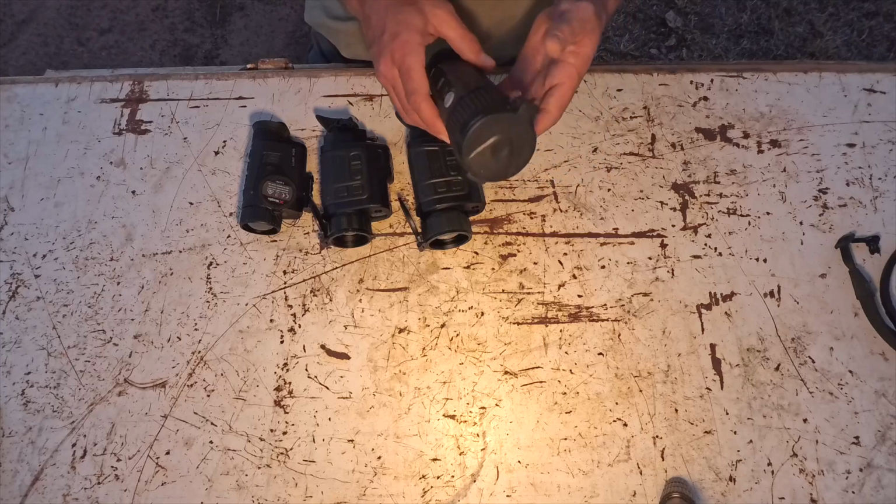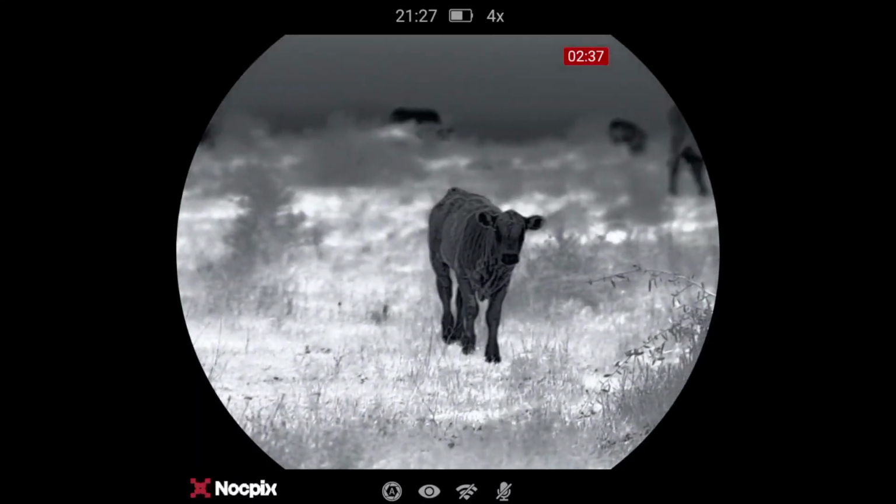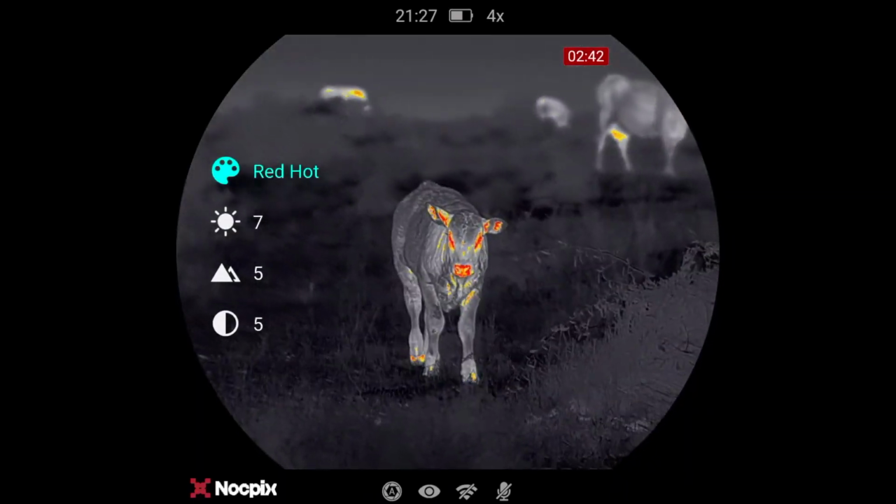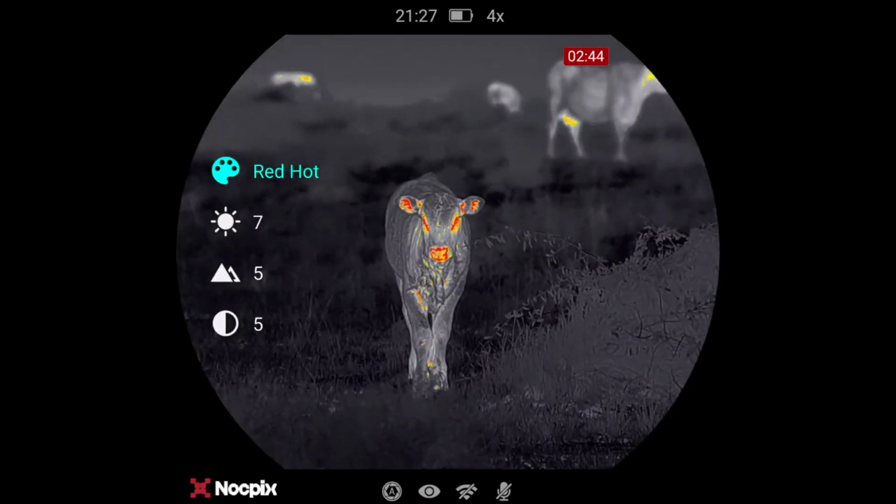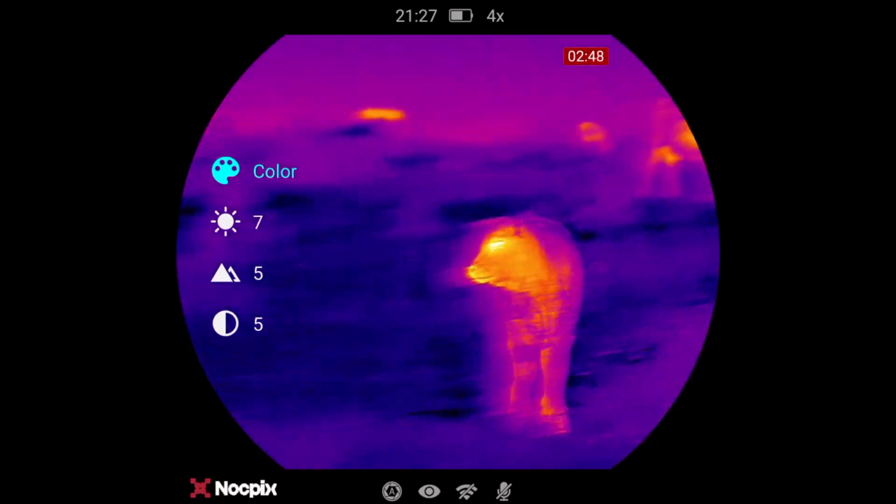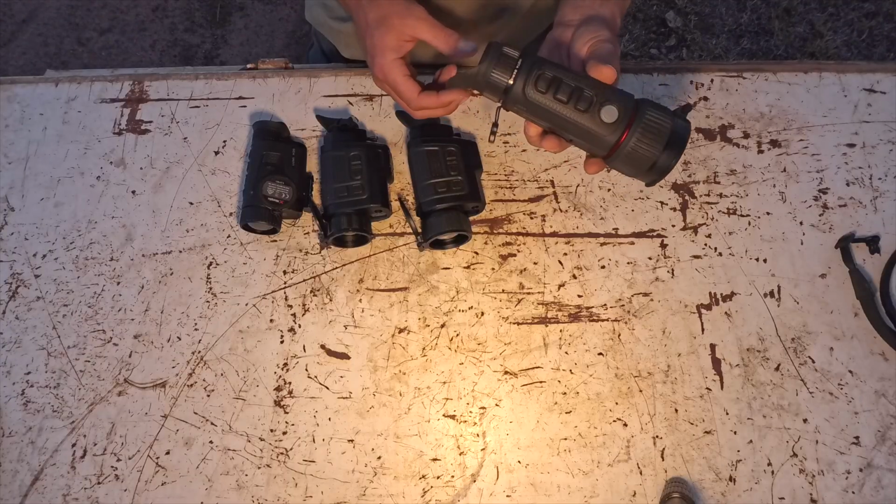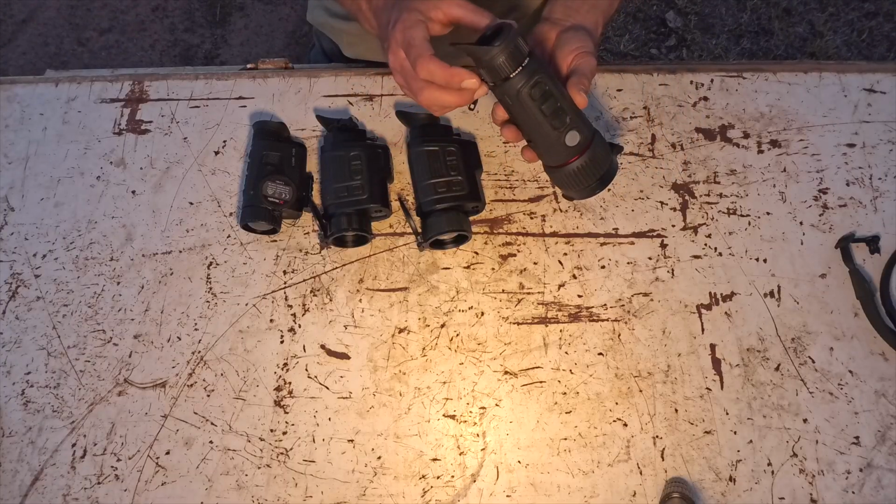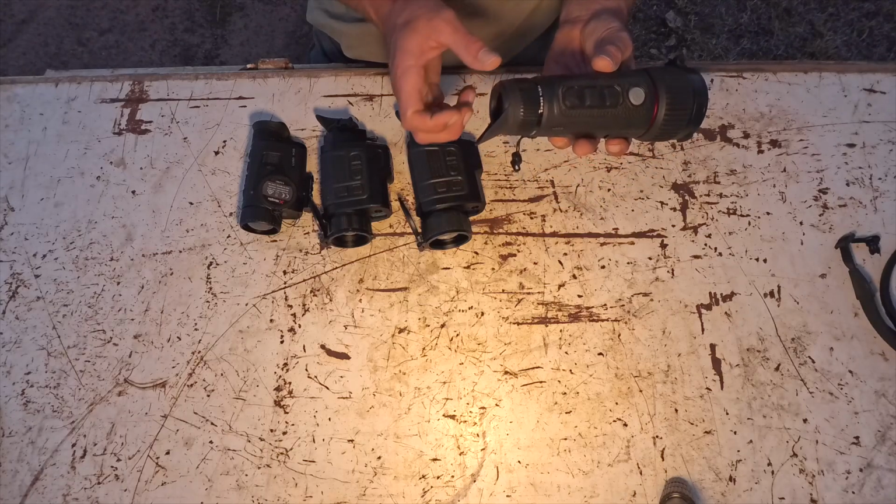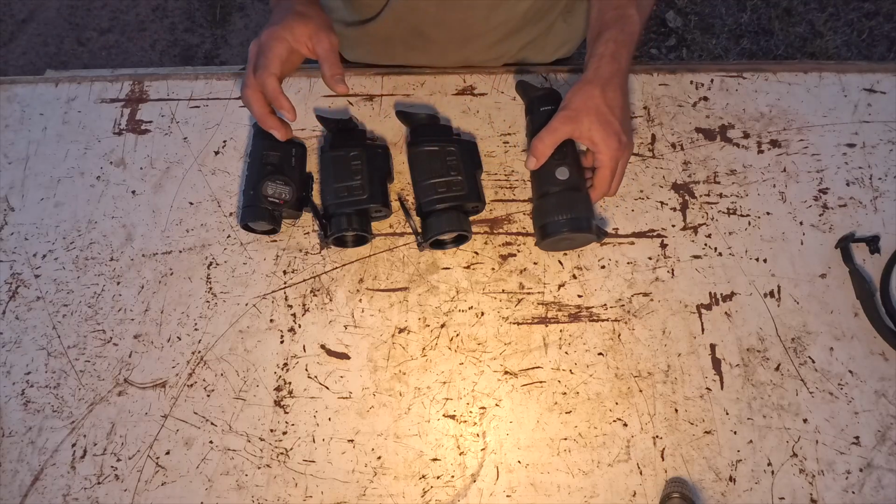But another thing with this is a really nice round screen that you can see in the footage. It shows up nice and round, and it's almost like going to the cinema. It's a big screen in the front. I forget the size, I think it's a 1.3 inch screen or something like that. So the screen is probably fairly close to your eye, which helps as well, because it's almost like you're going to the cinema. It's a really big picture.